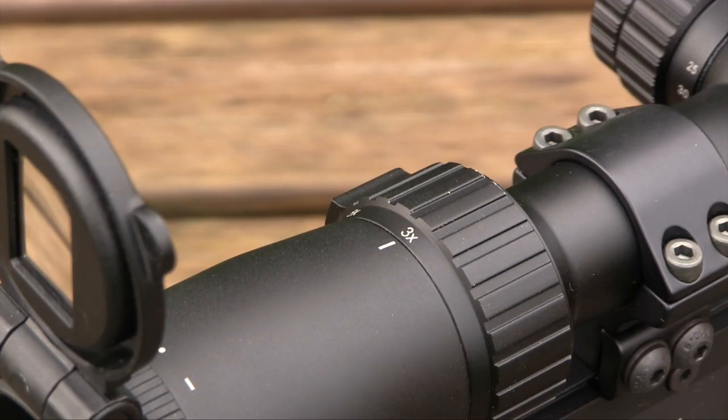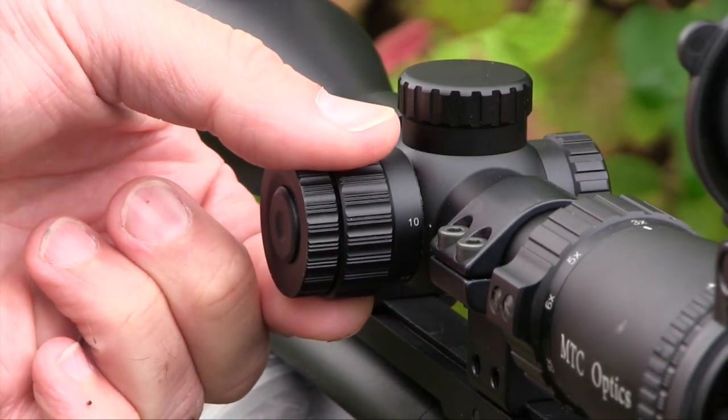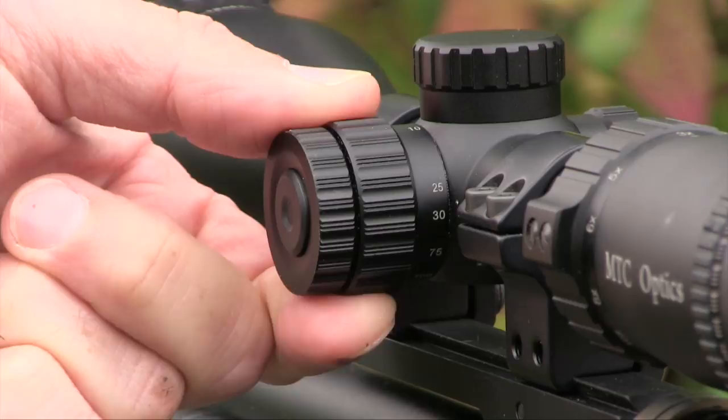On lower magnification, it performs very well in low light conditions, plus you get a wider field of view and a deeper depth of field. Set it up to above 10 times and you've got the degree of precision that you need for long range bipod work. The adjustment dial is clearly marked and turns very smoothly. Equally smooth is the side parallax wheel. It dials right down to just 10 meters, which is going to come in very handy for close range pest control. Wind up the magnification and you can also use it for range estimation by reading off the distance when the target snaps into focus.